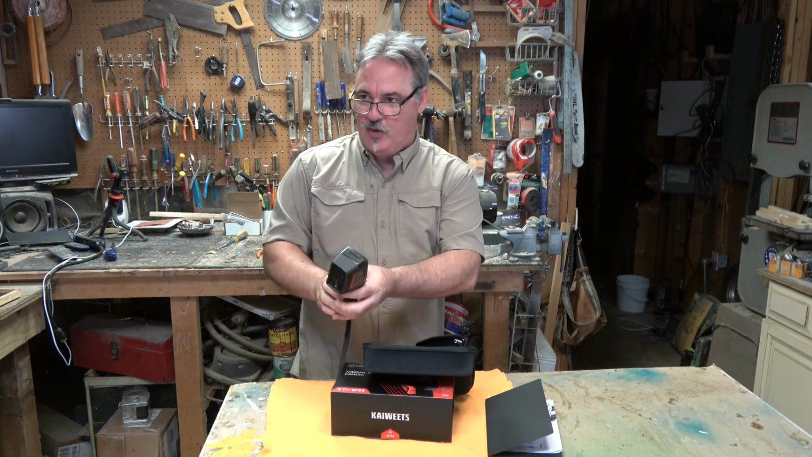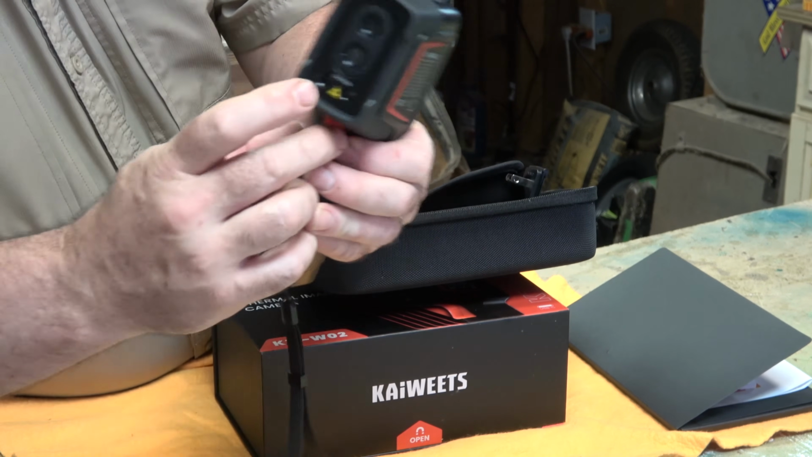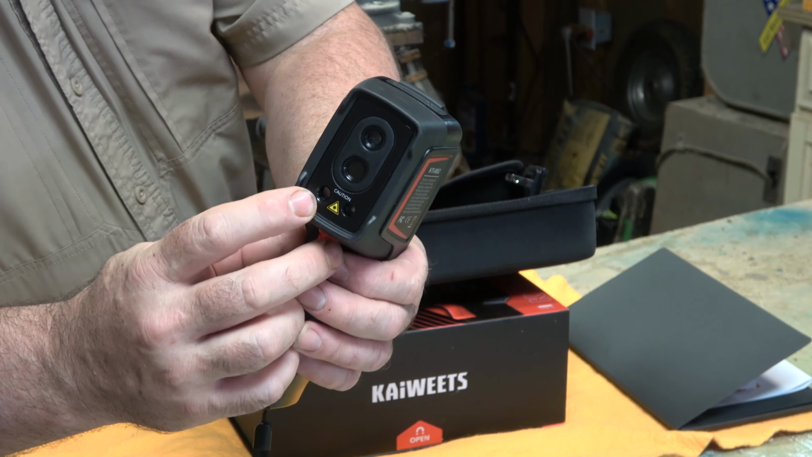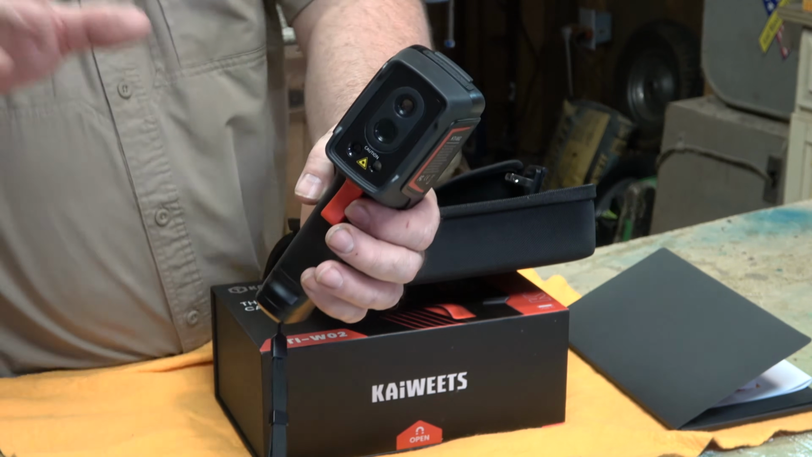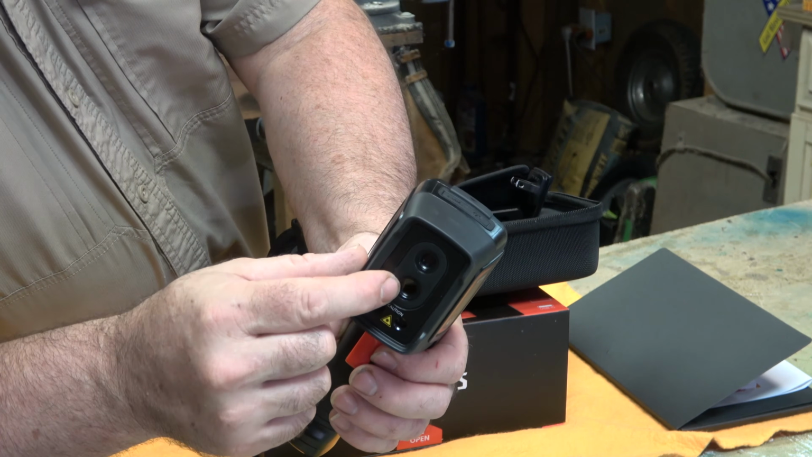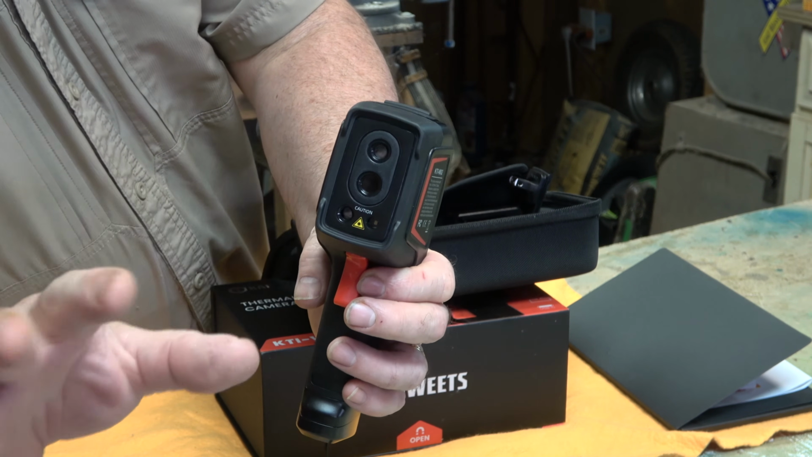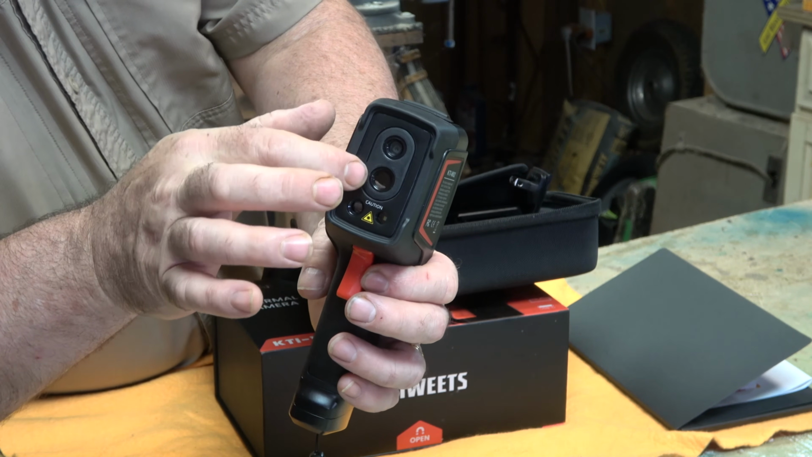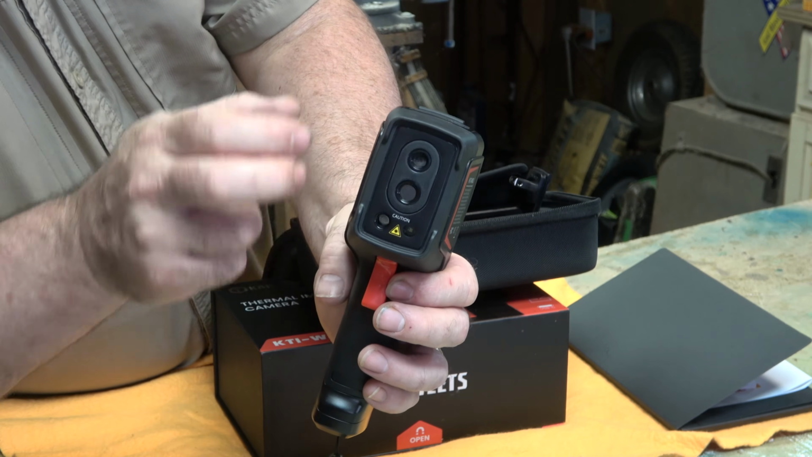Now, what I want to show you is a few things here. I'm not going to shoot a laser in your eye, but there is a laser that shoots out right there. This is the lamp. I'm not going to shoot that in your eye either. That laser and lamp allow you to identify what it is that you are shooting the beam on. And then you've got the IR camera, and I may have these backwards. This could be the IR, that could be the IR, and then one is a visual light camera, just like your phone would be. But it can actually blend the image together.